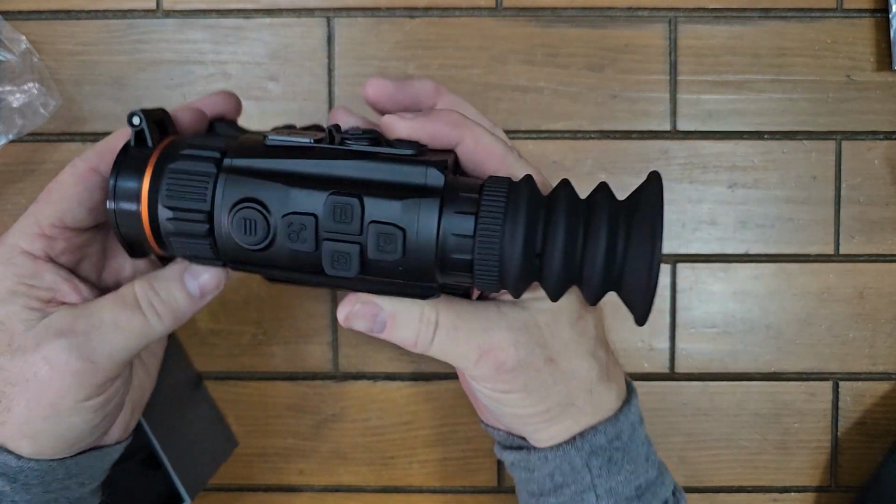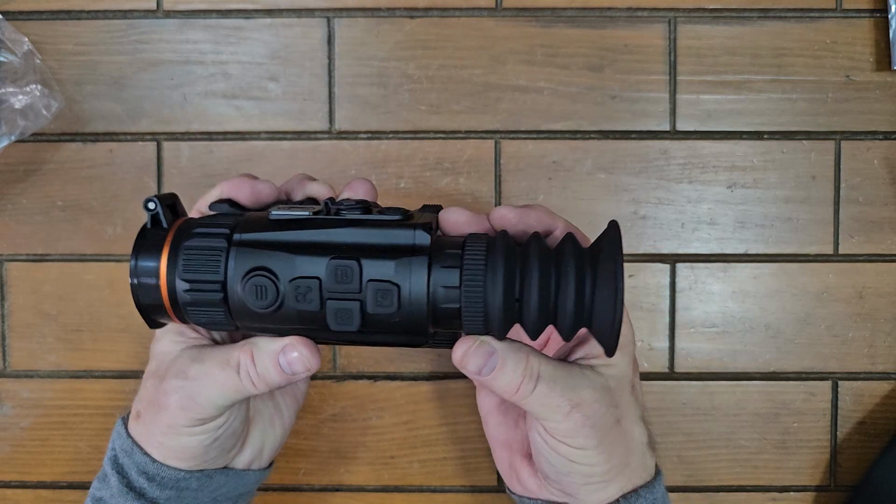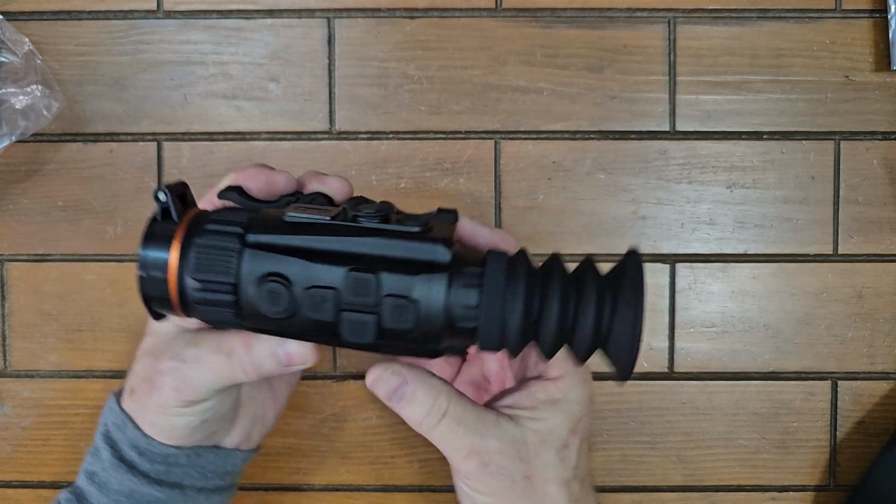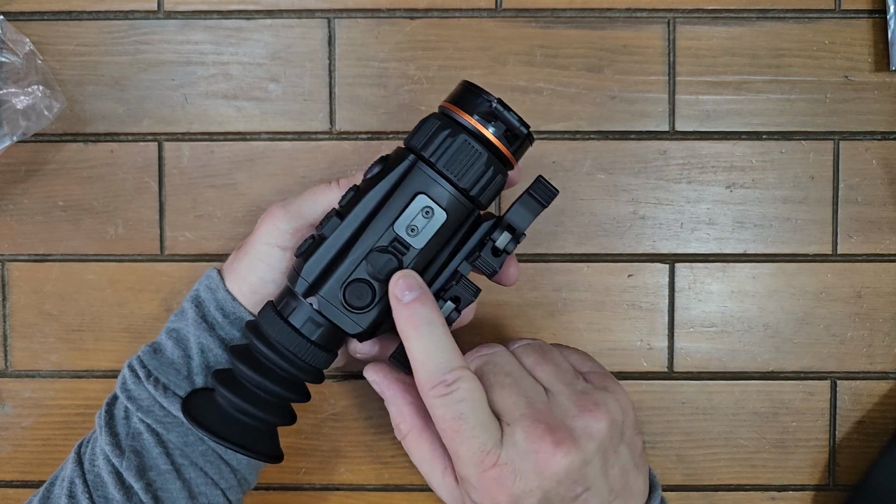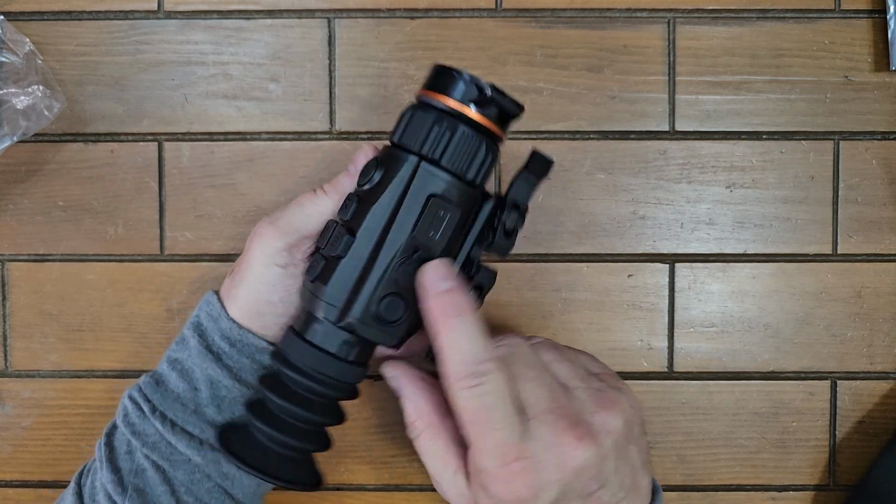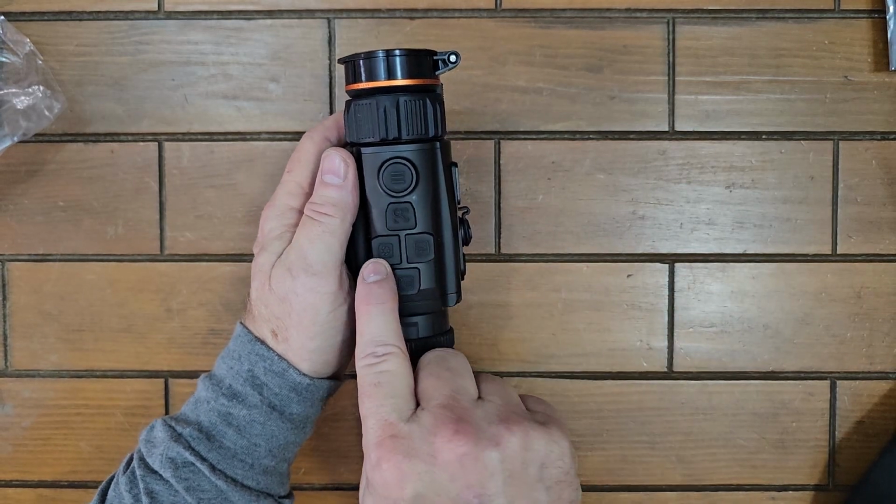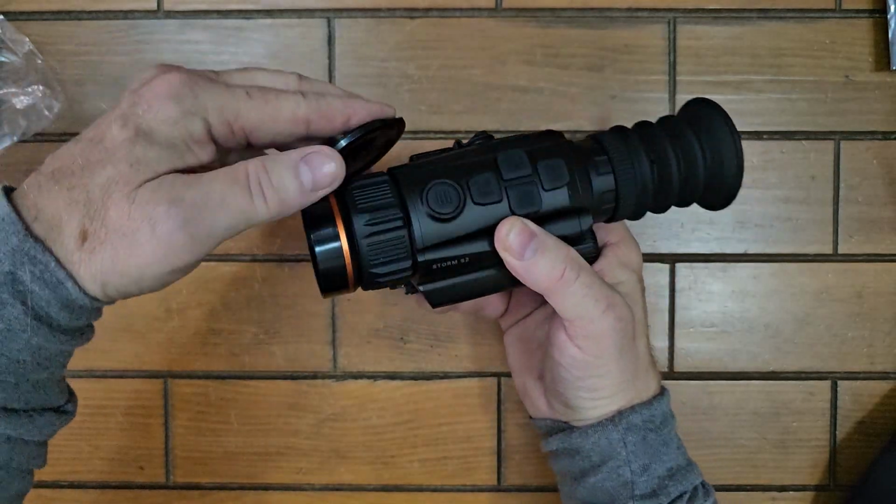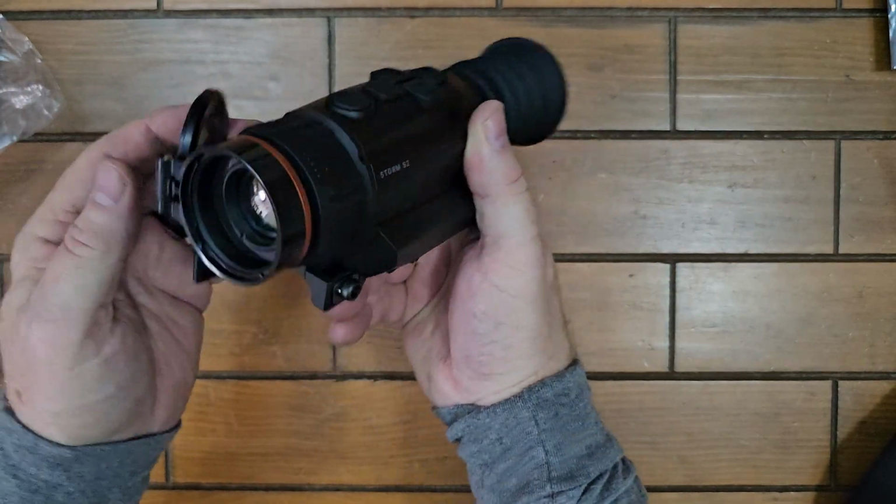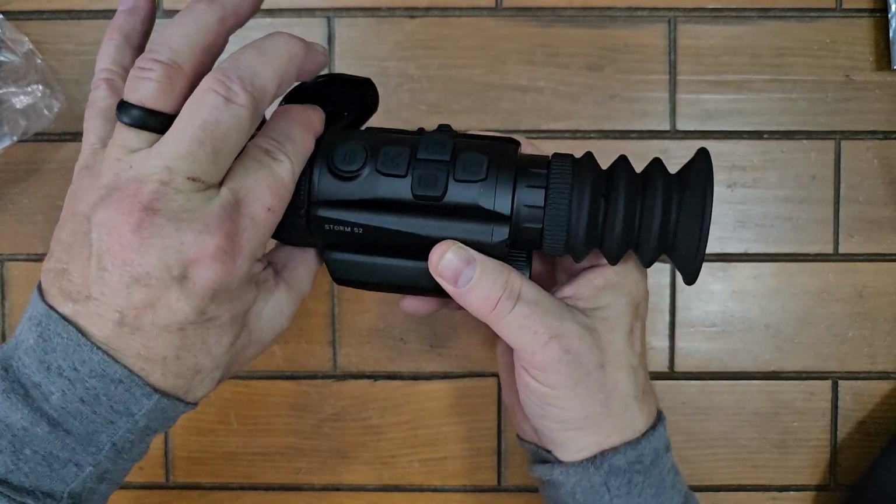The scope itself, nice little scope. When I put it on my scale, it came in at 20.3 ounces. Aside from the mounts on the side, you have the power button, and then you have the USB port. And with the exception of the menu button that I'm pointing to, these next 4 buttons all have a different function, whether you're using them straight off the scope or if you're in the menu at 2 levels of menu. So they actually have about 12 functions total between them.